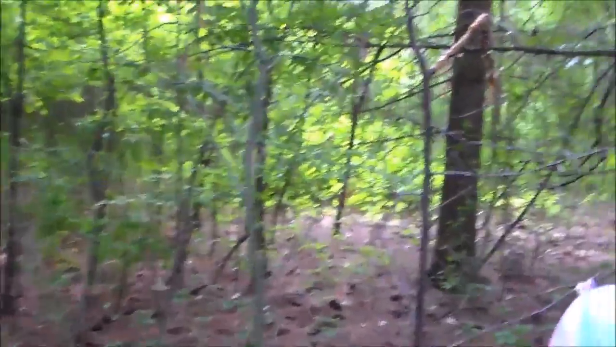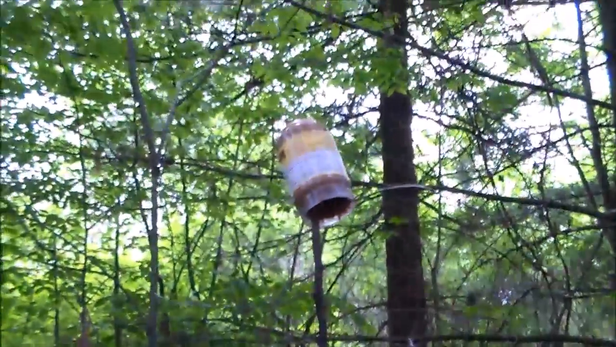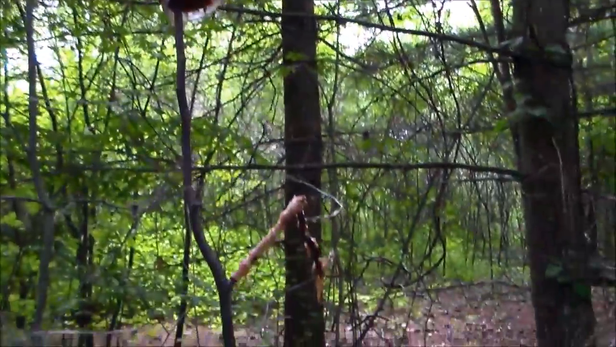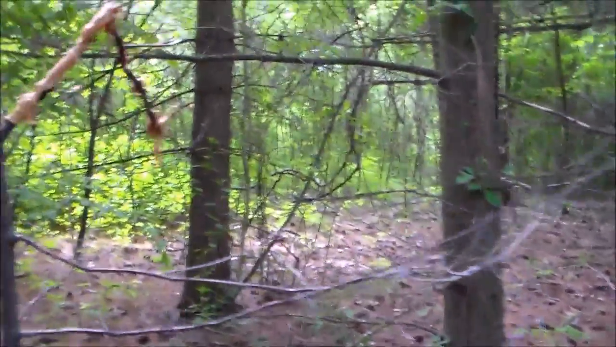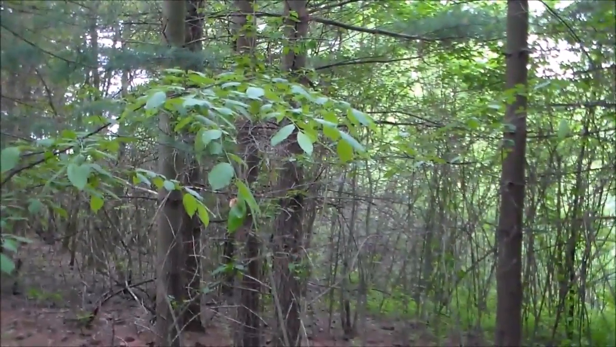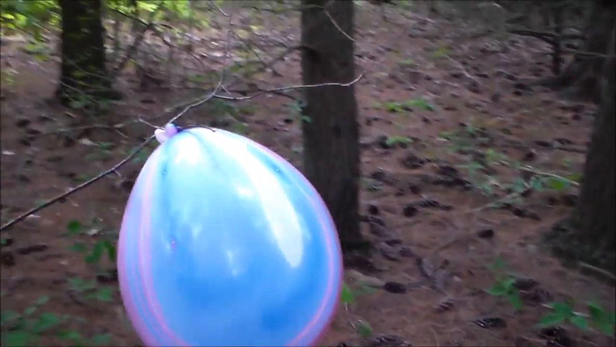Like I said, it's on video. And this time I deployed the peanut butter here. We smeared peanut butter on the tree, and there's a couple other little spots here where I put the peanut butter. And here's my tactic.